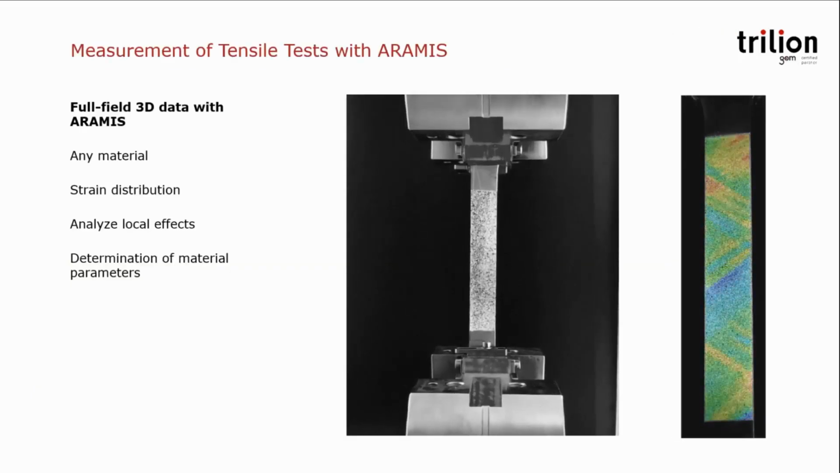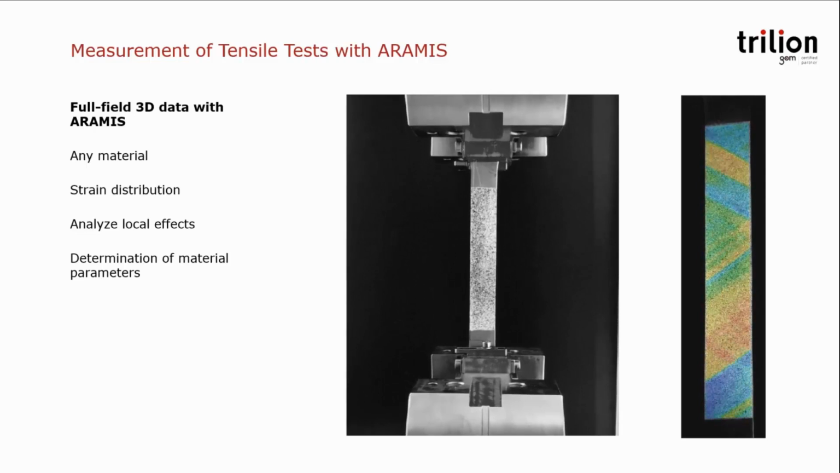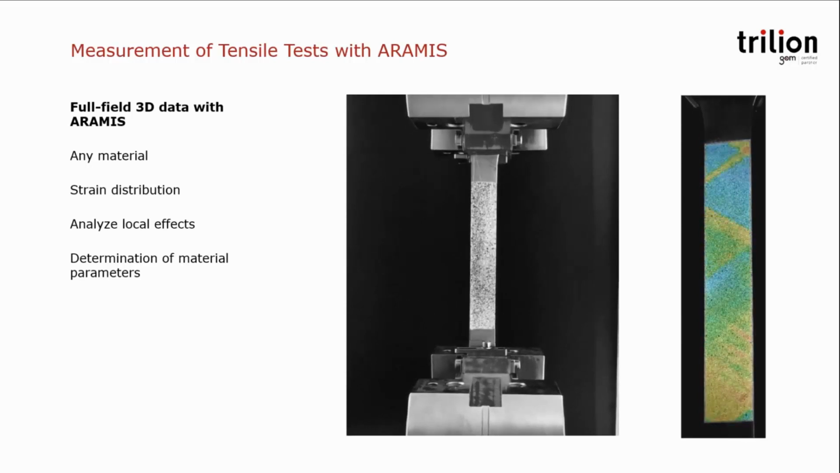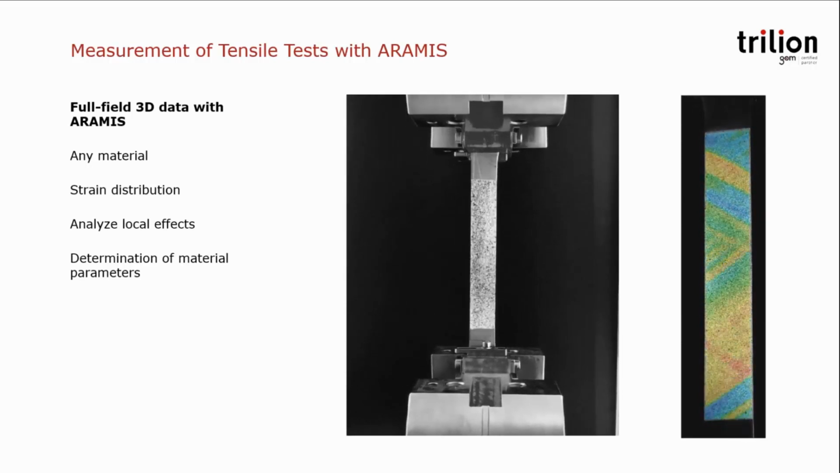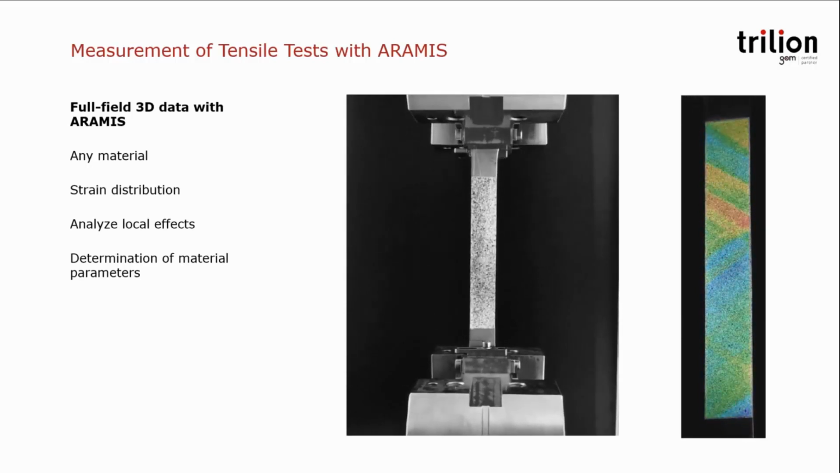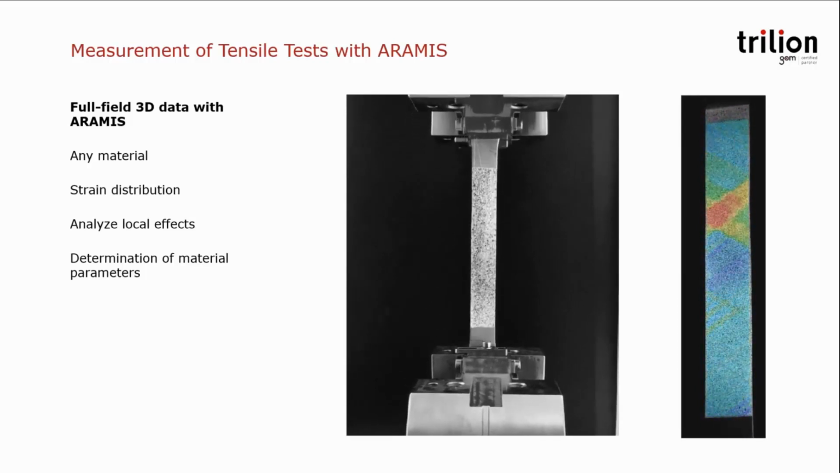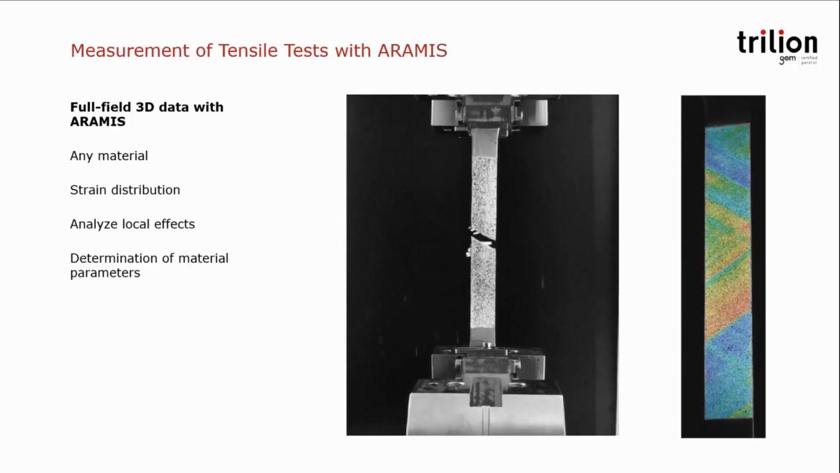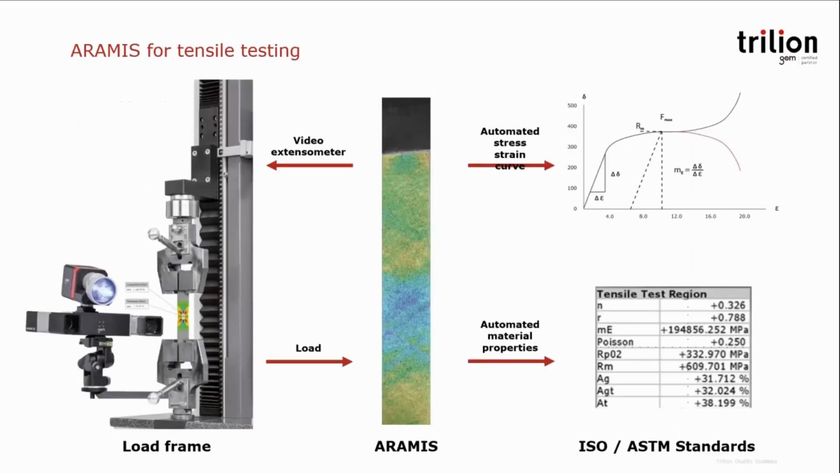Loading the tensile coupon into the load frame, we're now able to see all across the sample a 3D full field measurement. So ARAMIS is agnostic of material. It's going to capture the strain propagation even in the high strain or the necking area. And as you can see on the right, the ARAMIS technology has a very high sensitivity with an ability to see flow fronts of the material. And from this data, we can determine automatically the material parameters.